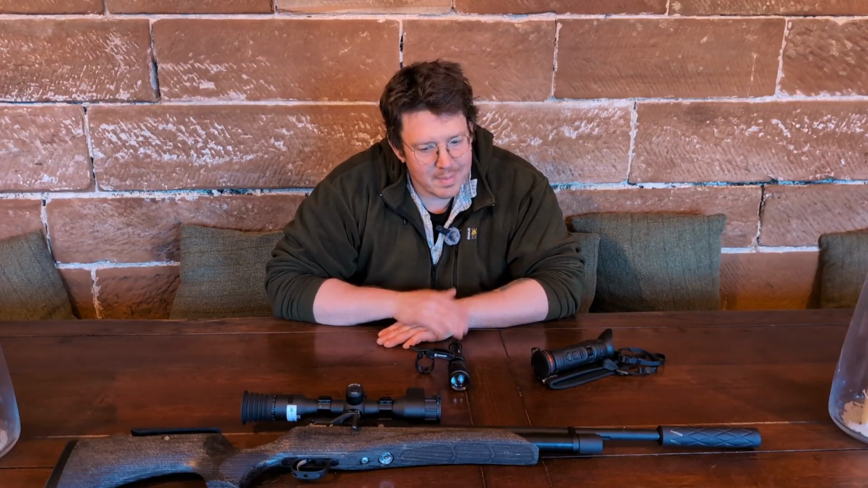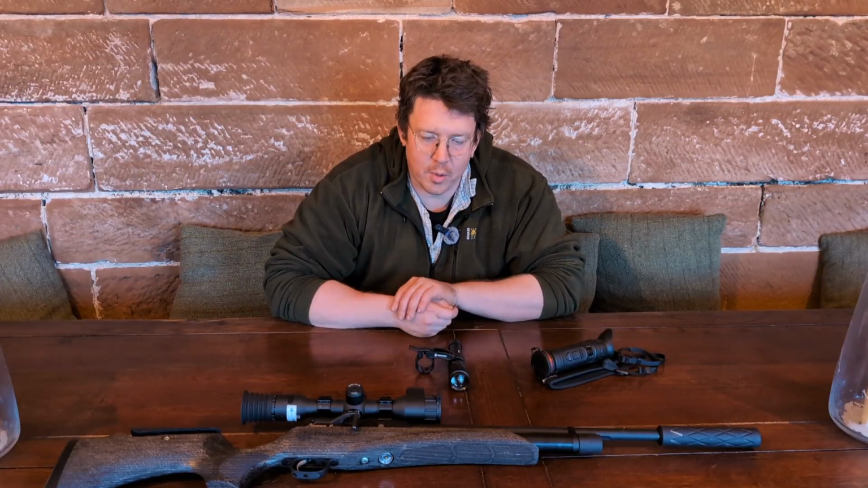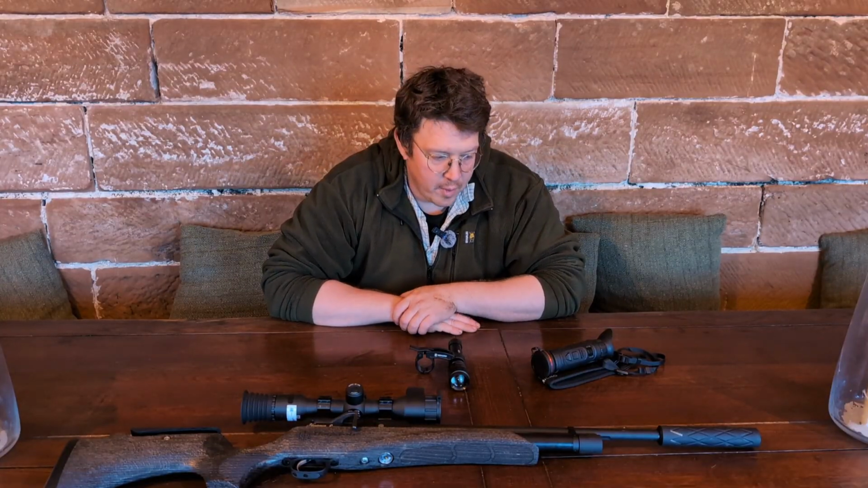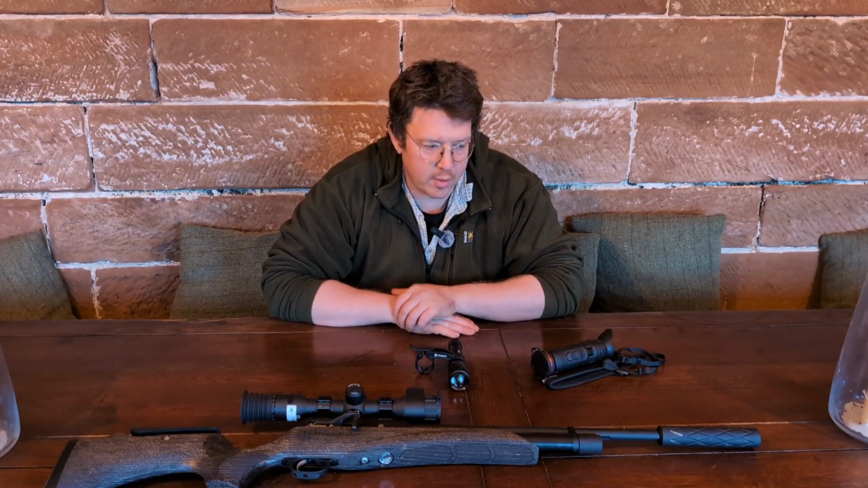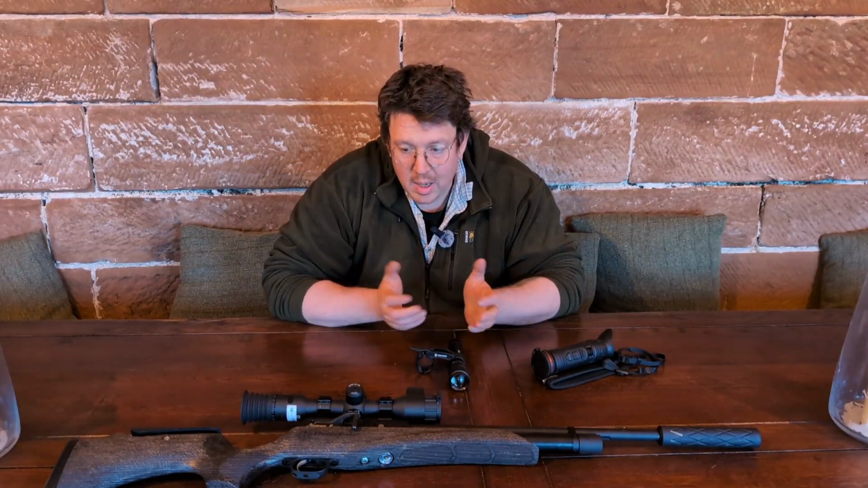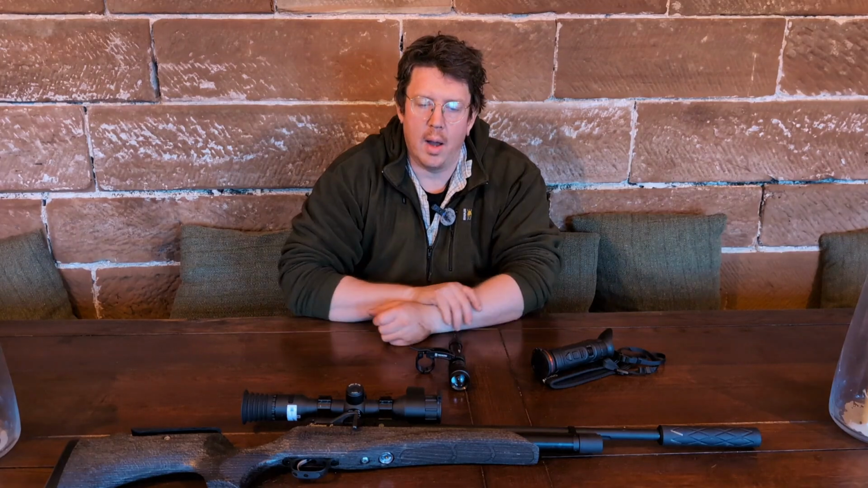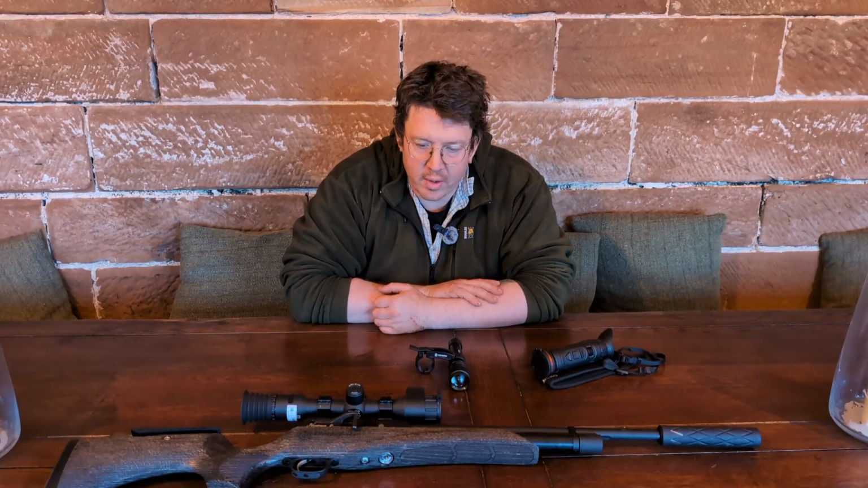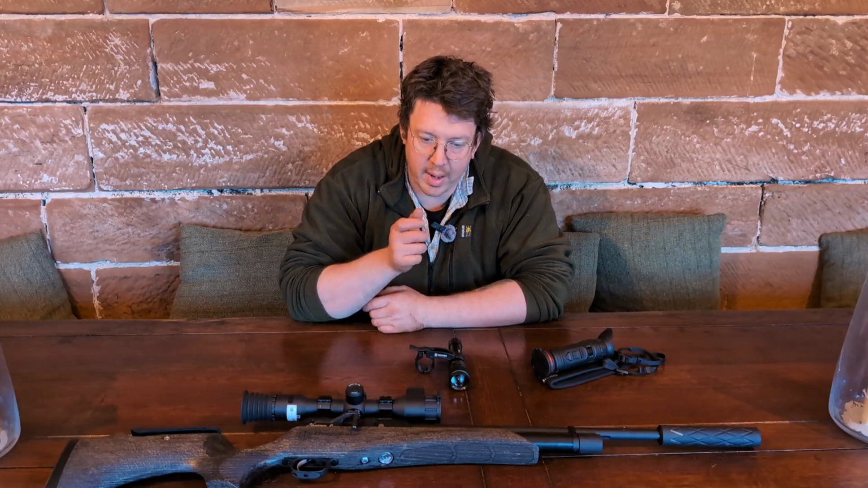So it's sort of limited when you're literally touching it, but I've found the rangefinder's been really accurate, really useful, checking it against other rangefinders as well as the one on the thermal monocular, and as you'd expect, it's spot on. One slight thing, like we said, is rabbits have started twitching to the rangefinder, to the laser hitting them.